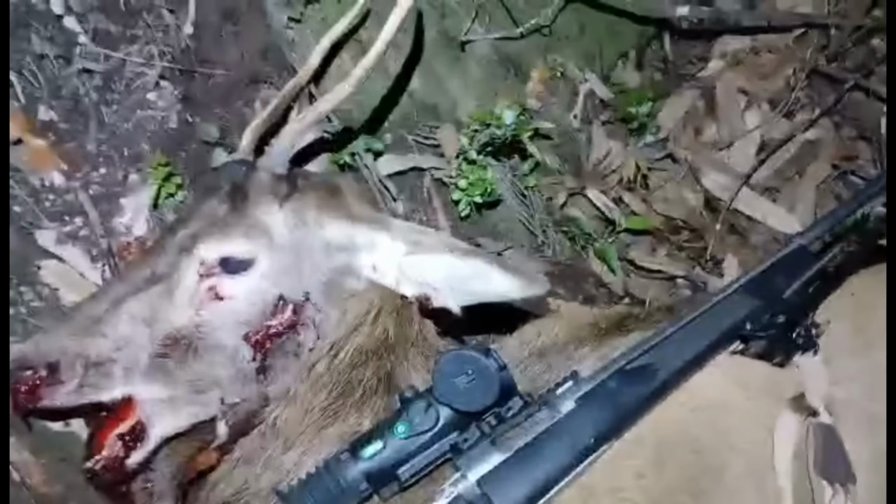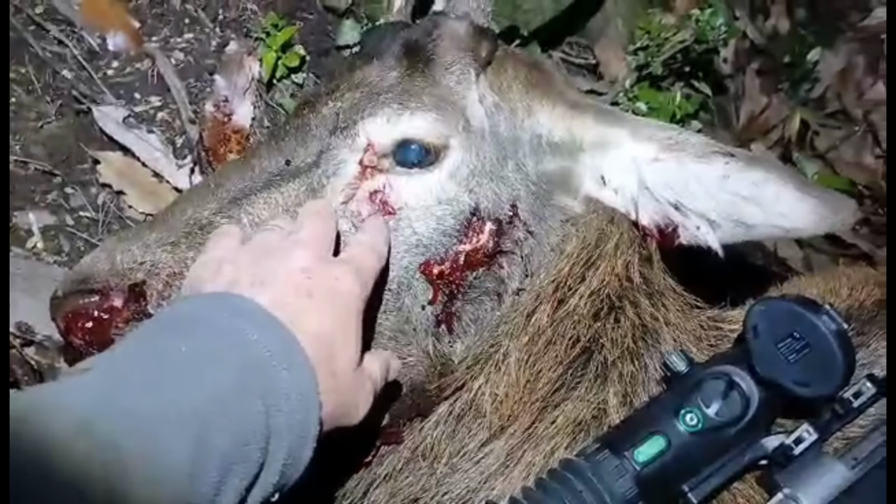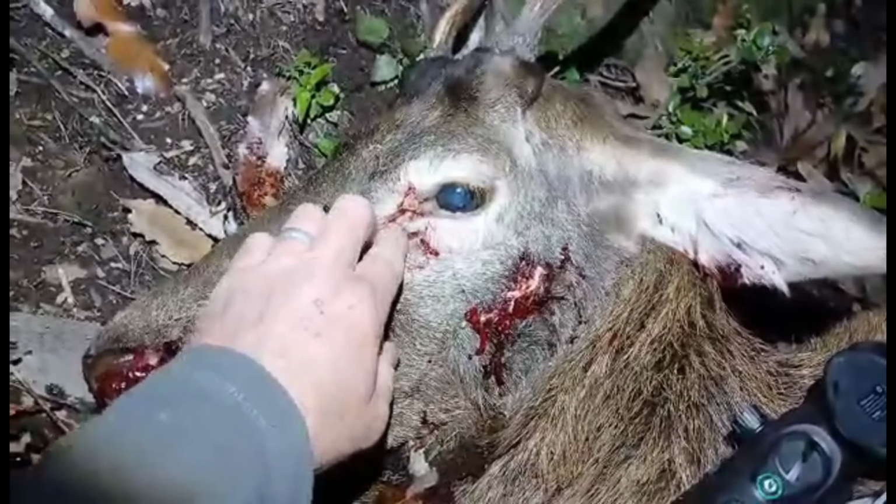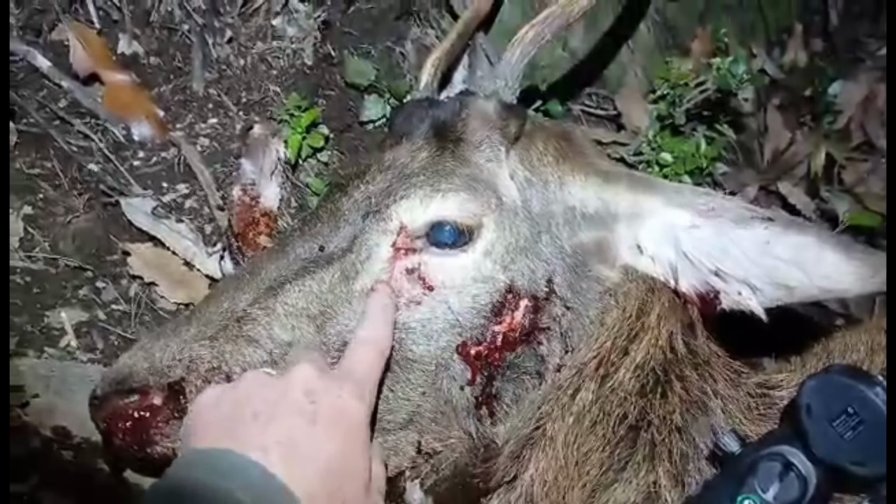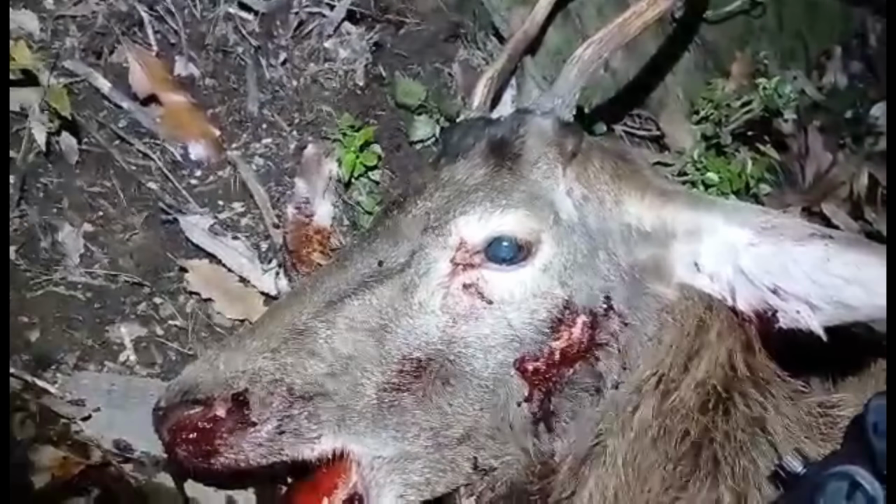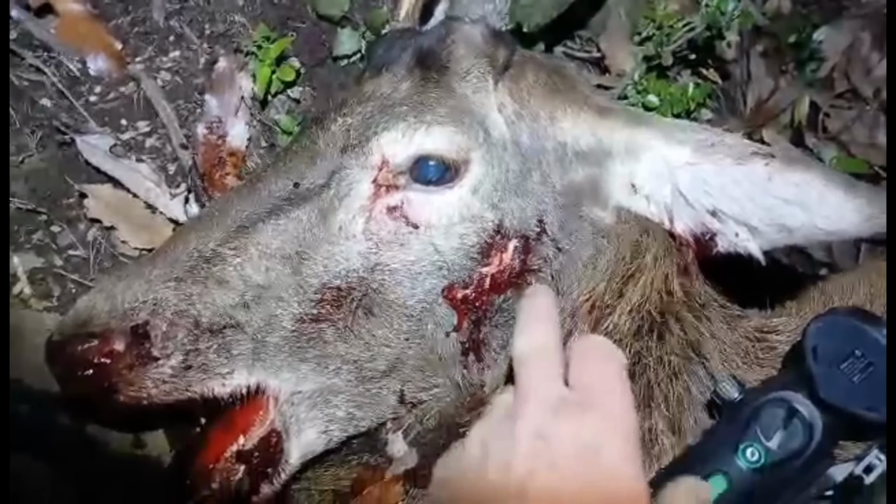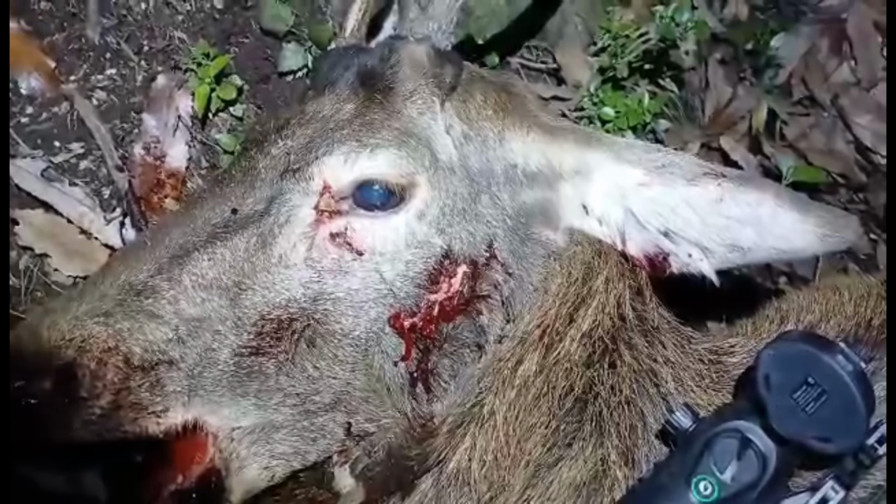So here's a 300 metre, or 292 metres, right through there, and how that didn't drop it on the spot I do not know. But so that's the bullet hole from the first shot, and that's the exit wound from the second shot there. So bullet went in there on the first one on about that angle too, so I don't know how that didn't knock him over. It's amazing. But I seen him just standing in here, and he was pretty messed up. And second one, that's the exit wound, so pretty messy stuff, but yeah, got him pretty good.